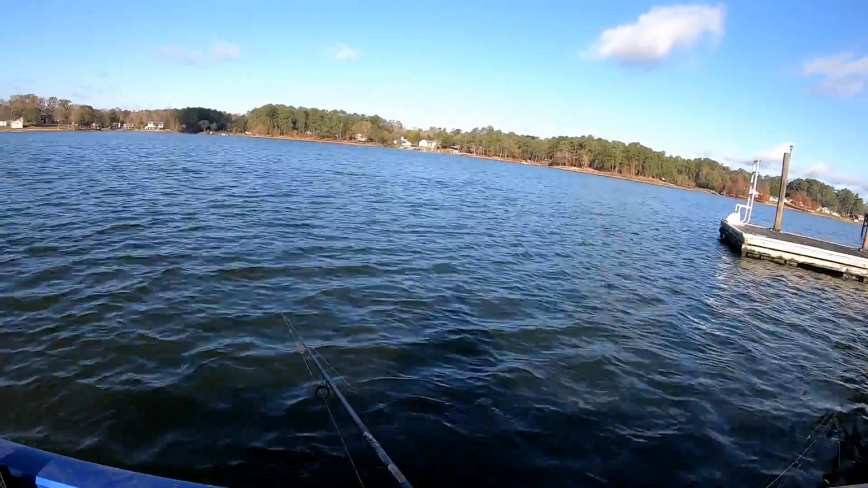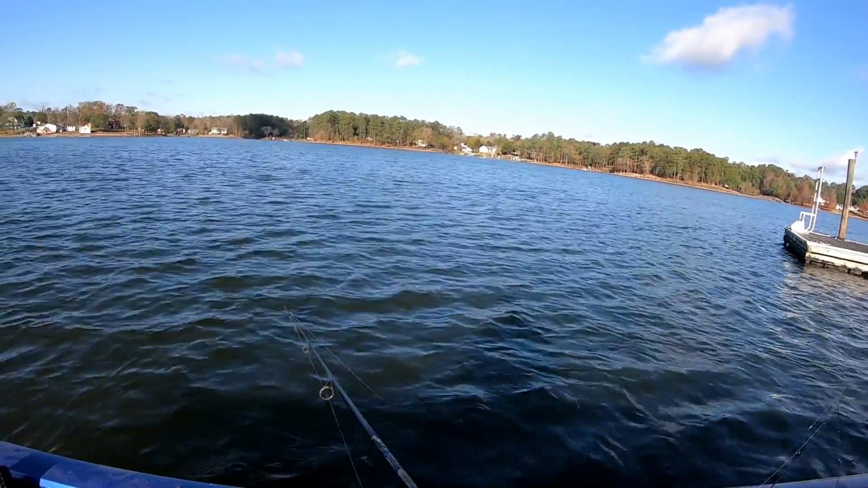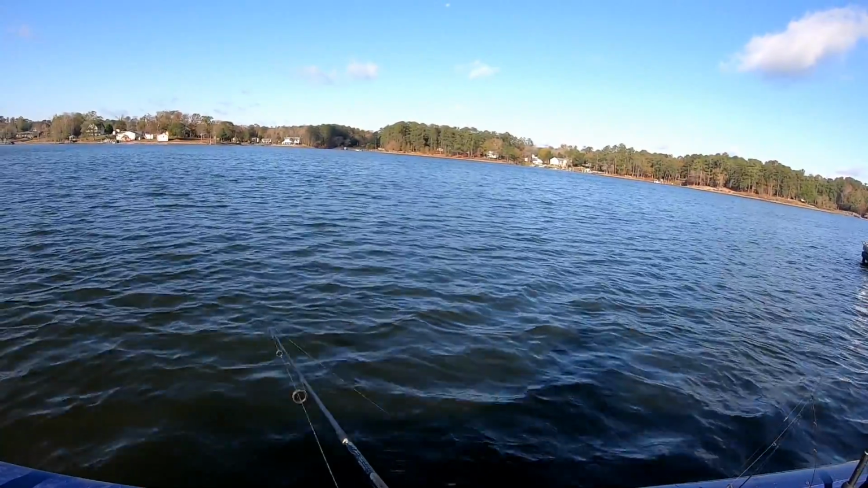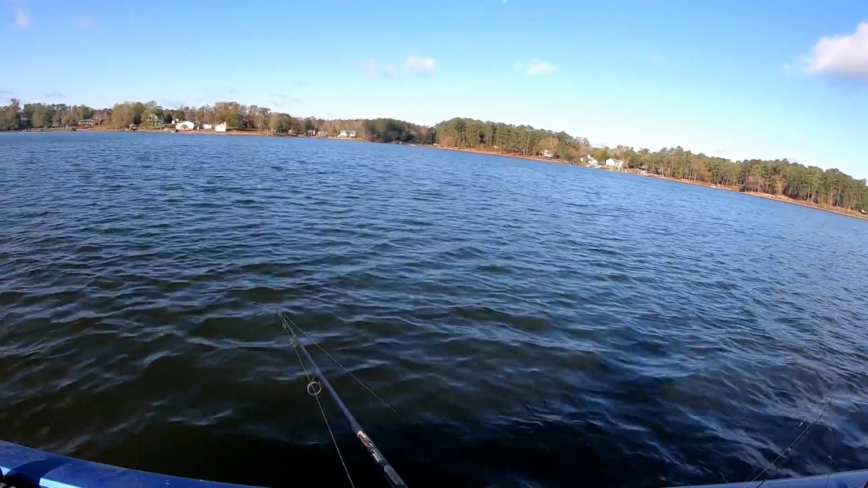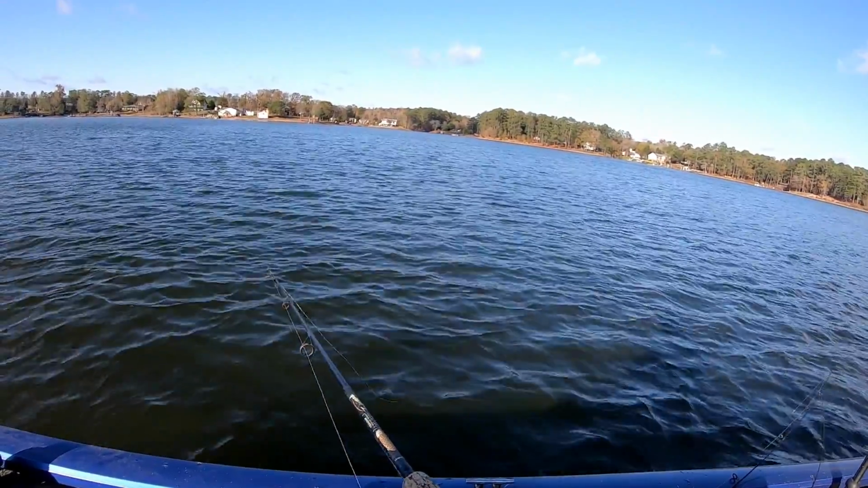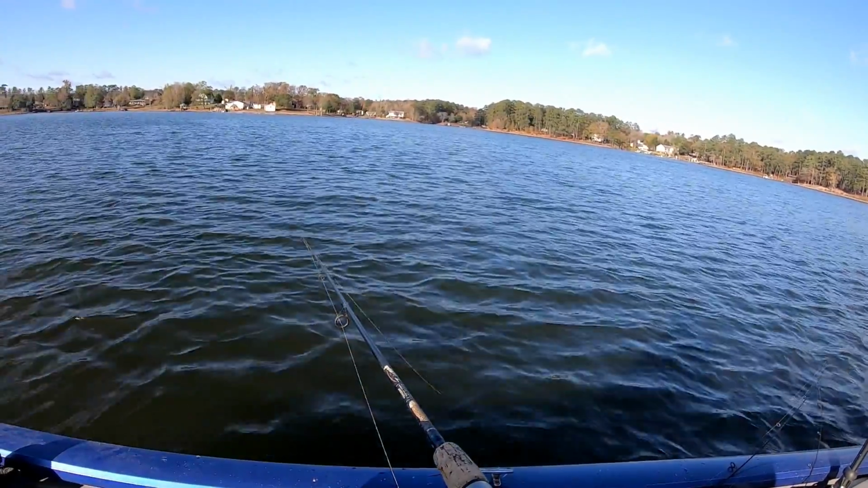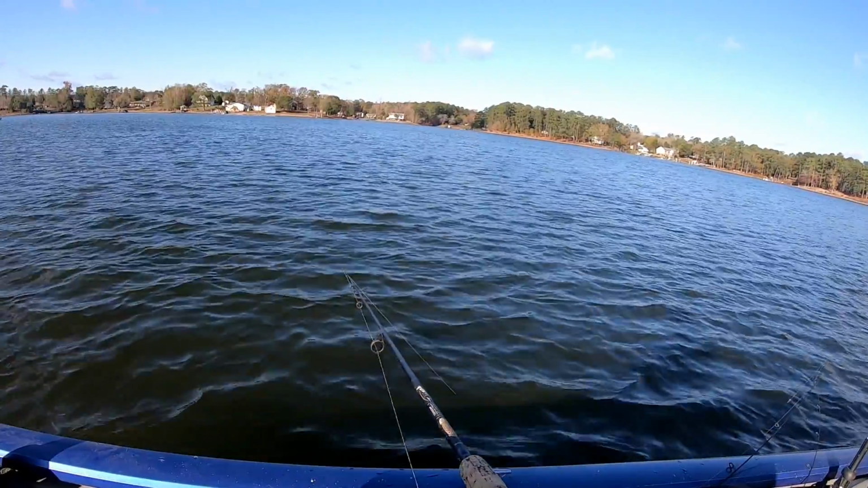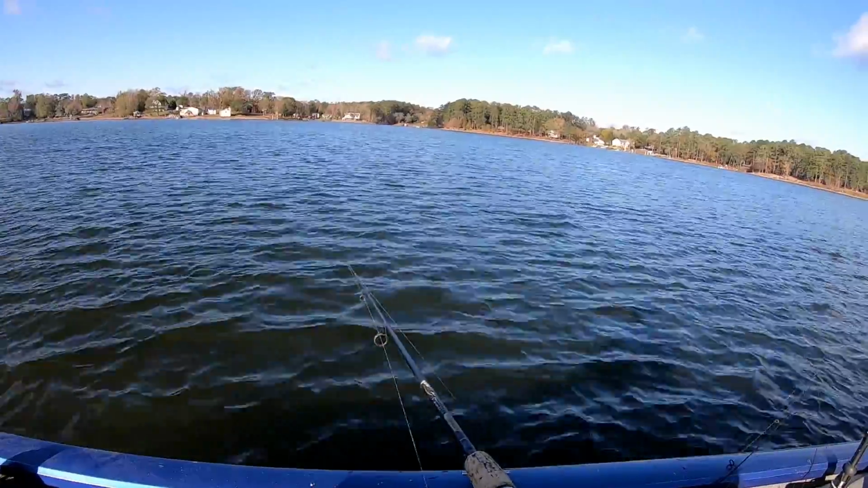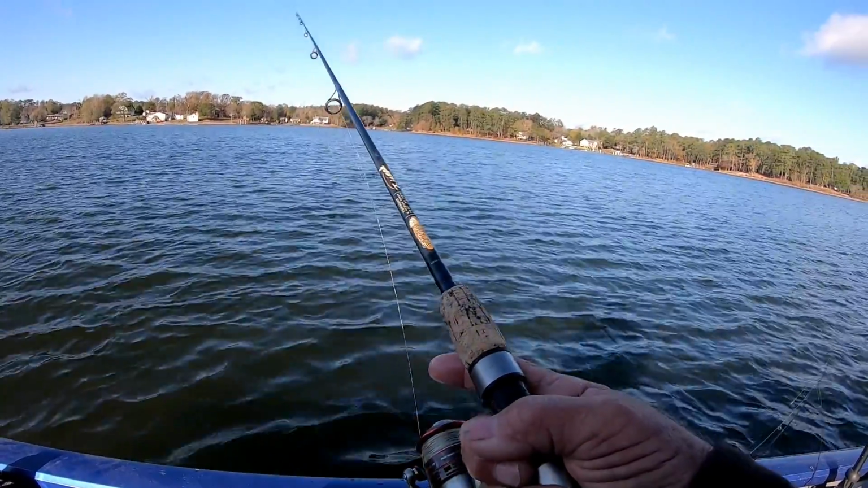I need to get in some white perch. I ain't caught no white perch in a while. Up this river, if you get in them, you can catch some bigger white perch than down the lake right now. Bumping at it.